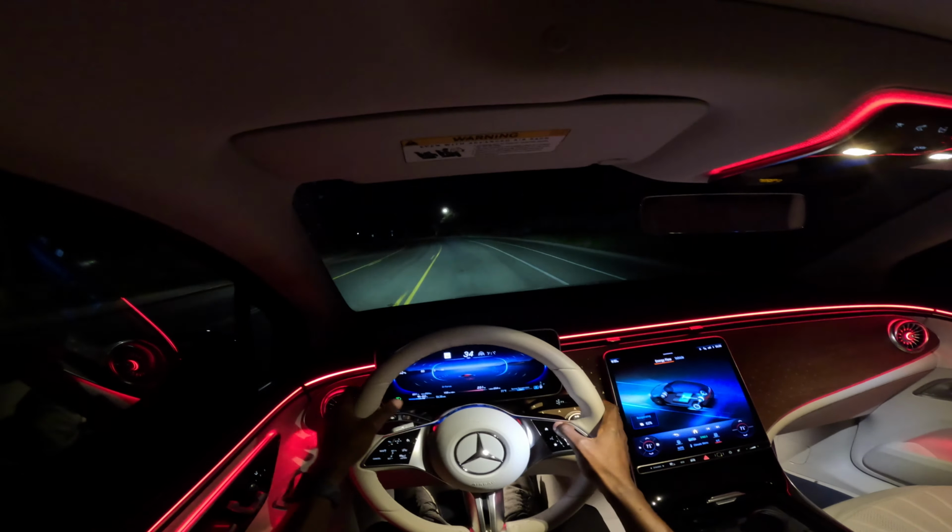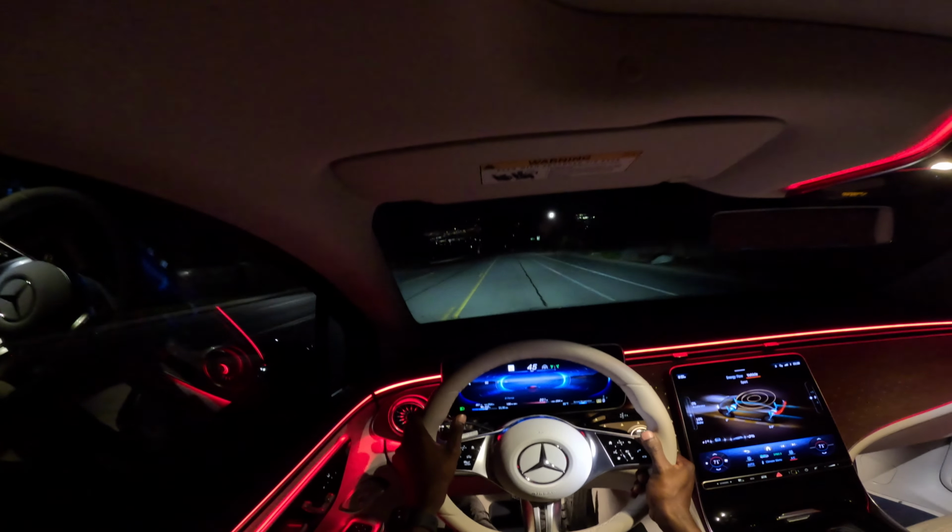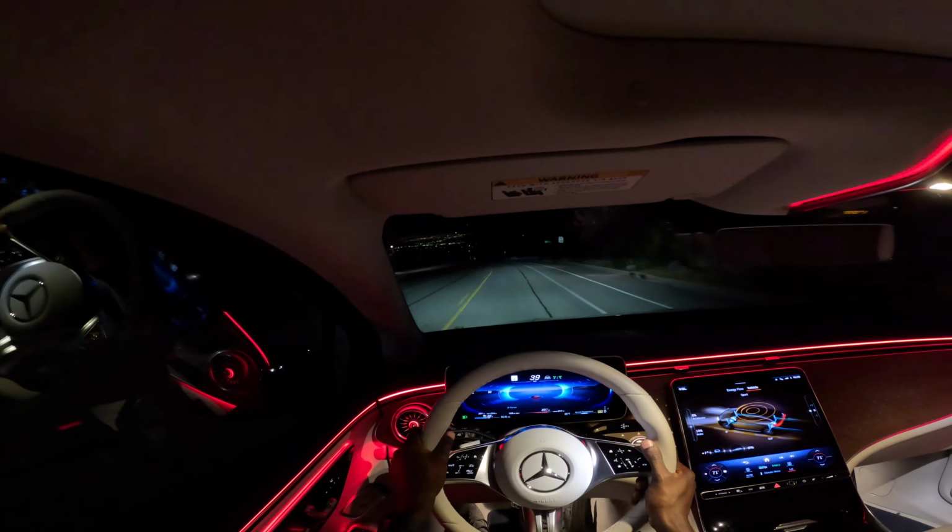Now the other thing I want to show you guys is dynamic select options here. We can select the Sport Plus mode, and once you select that, it lets you know that you need to make sure that the roof is closed. So everything is sport: suspension, steering wheel, response, everything is in sport mode right now. So it's a very sporty car. You can imagine going down the hill, feels very, very agile, if I may.